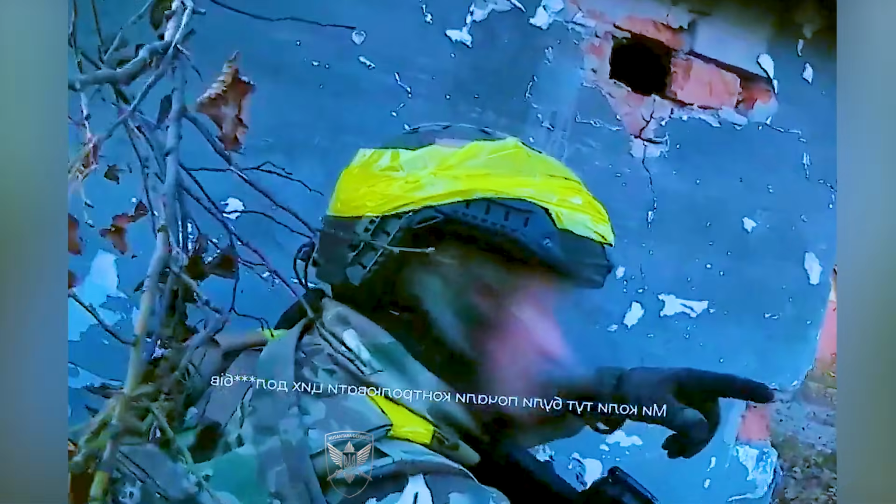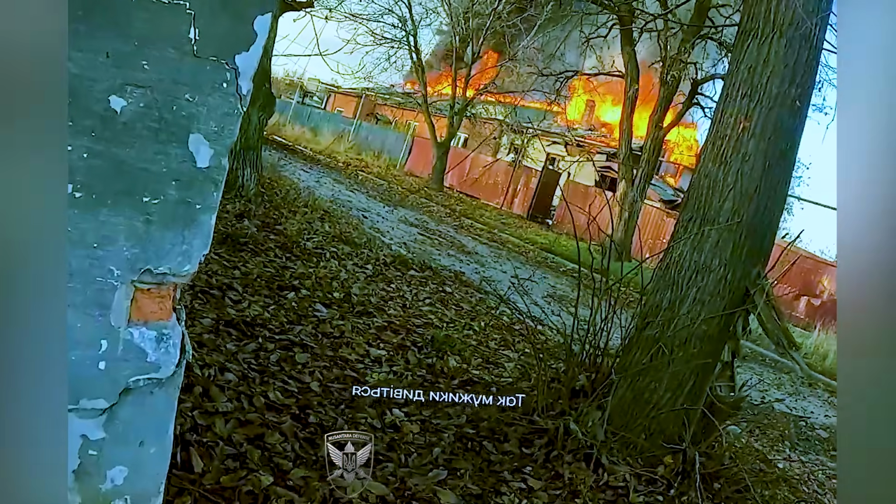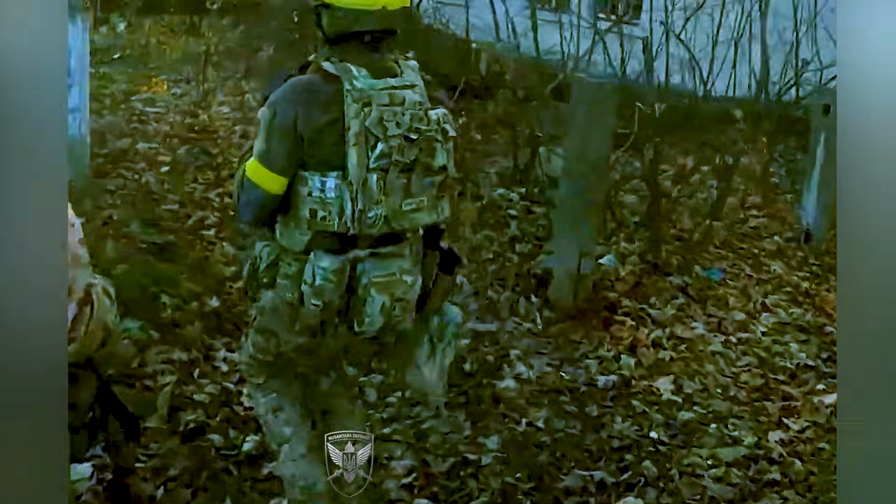But in an urban environment, CQB becomes much more intense and risky. Every building must be systematically searched. Every door could conceal a threat. Every room must be cleared one by one.